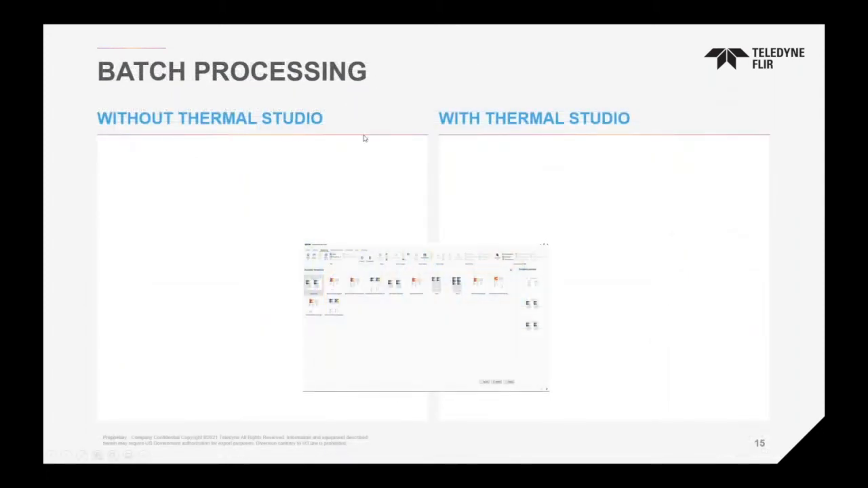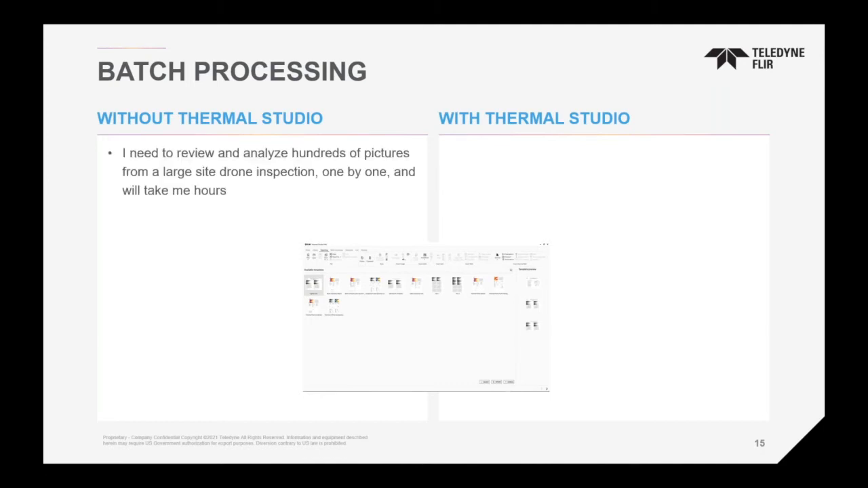So now we go to the next advanced feature that is available in Thermal Studio, which is called batch processing. Now, in the past, using the FLIR Tools platform on Windows, when you wanted to make a change on an image, if you had a group of 50 or more images, you literally had to do it one by one. You would make a change on one image, save it, exit, go to the next image, save it, exit, and so on and so forth. It was very cumbersome, very time-consuming, and obviously caused errors, especially when you have hundreds of images, because it's exhausting and time-consuming.